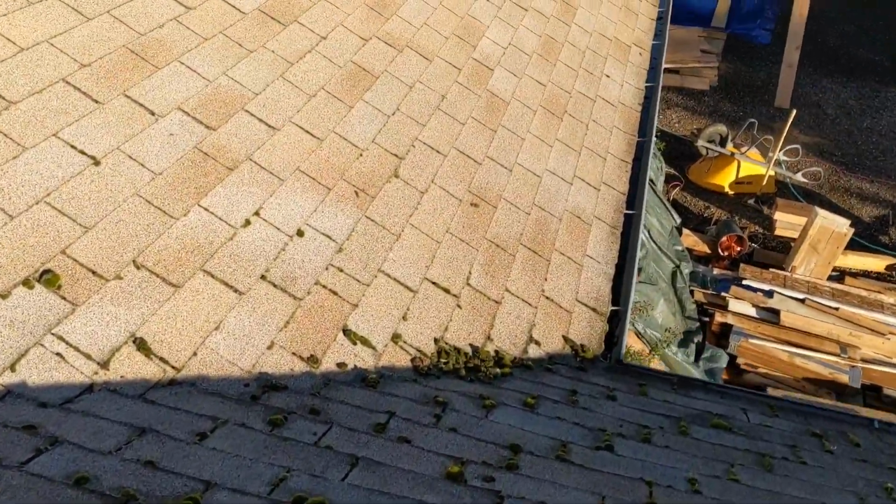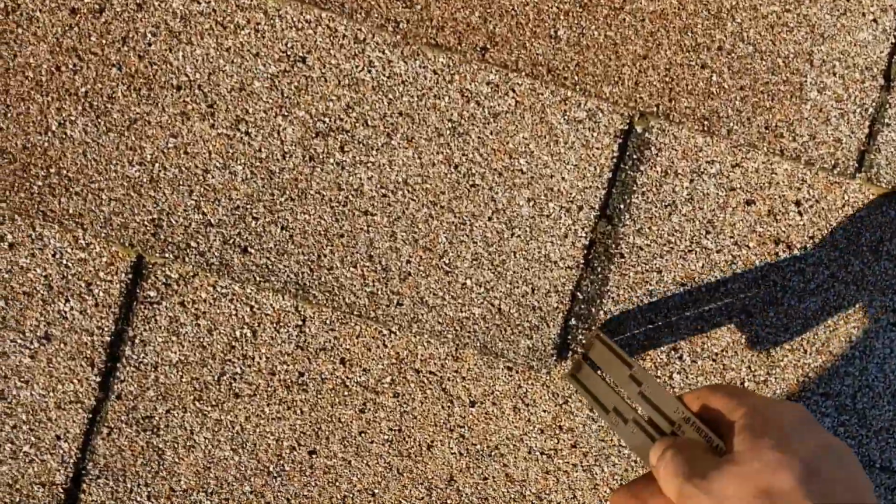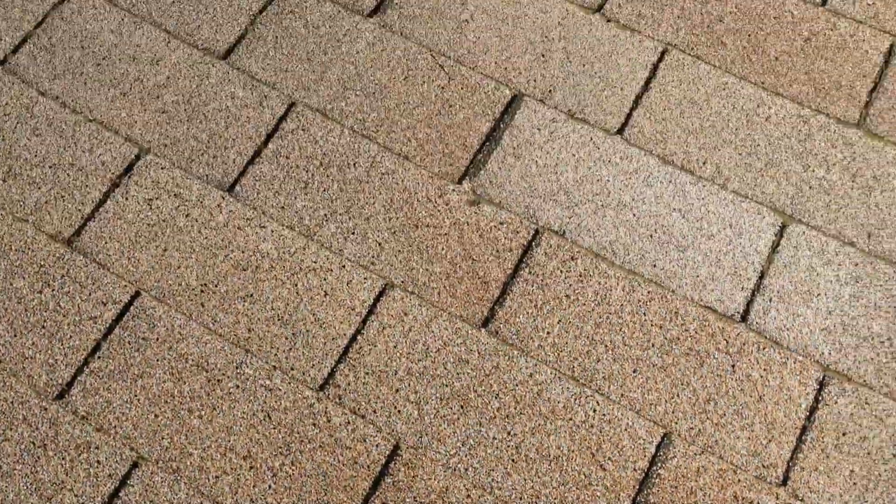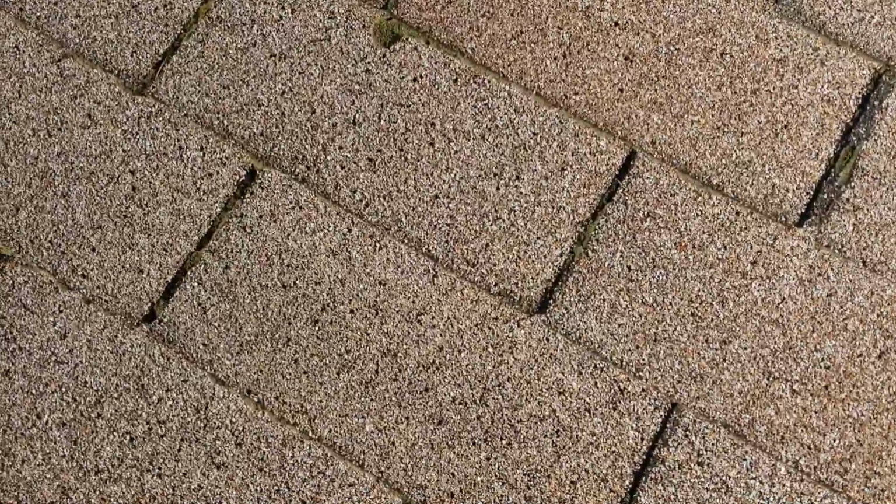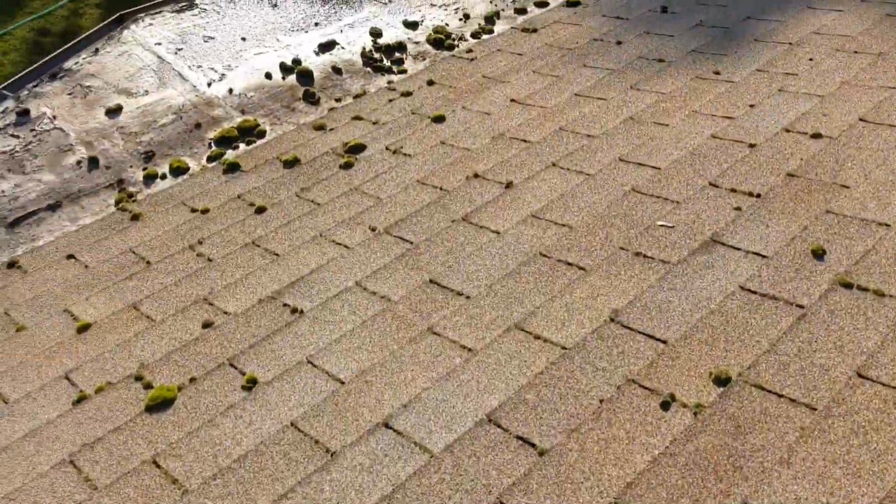Now, when you're putting on a 3-tab shingle, man, it is just a gorgeous day out here. All of these seams should be the same size, and they should all line up right in the middle of the other shingle. That's how you install a 3-tab shingle. You offset all the gaps 6 inches. Now you can see that there's a variety of gaps and sizes, and none of them are properly offset. Let's move over here. It's more apparent.